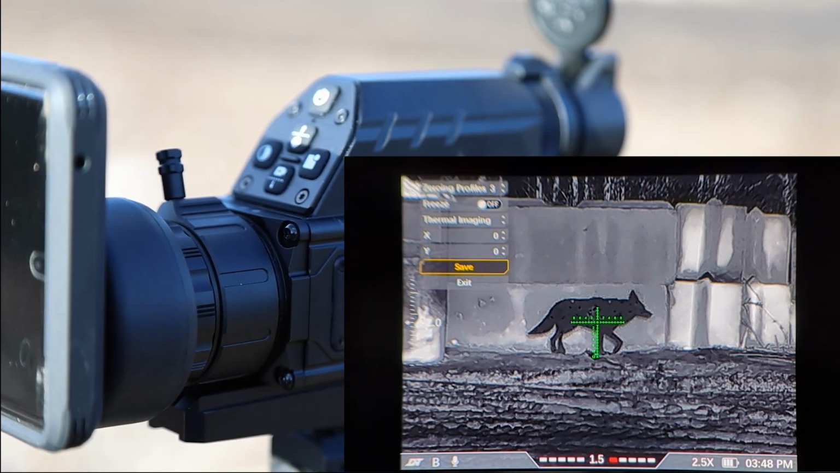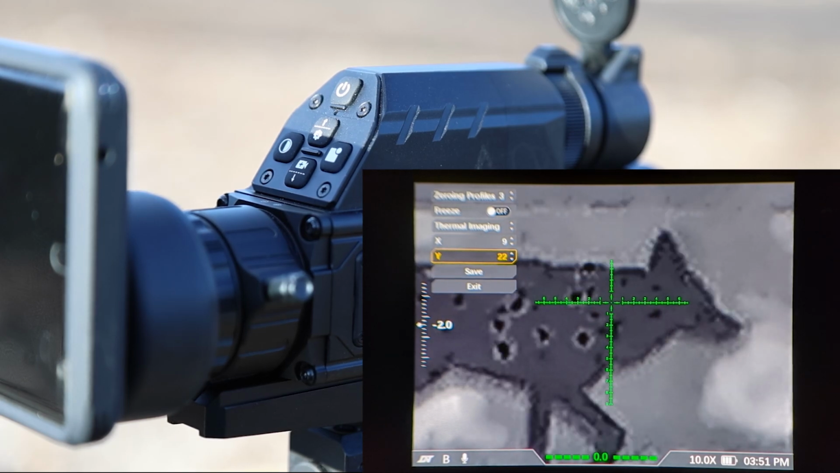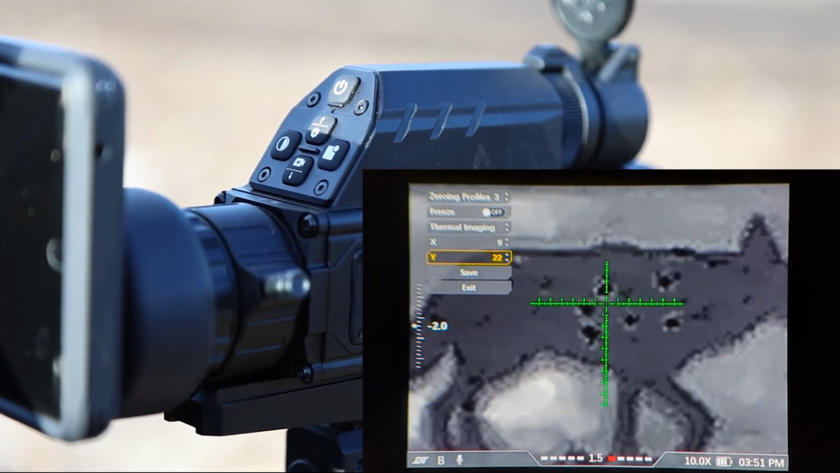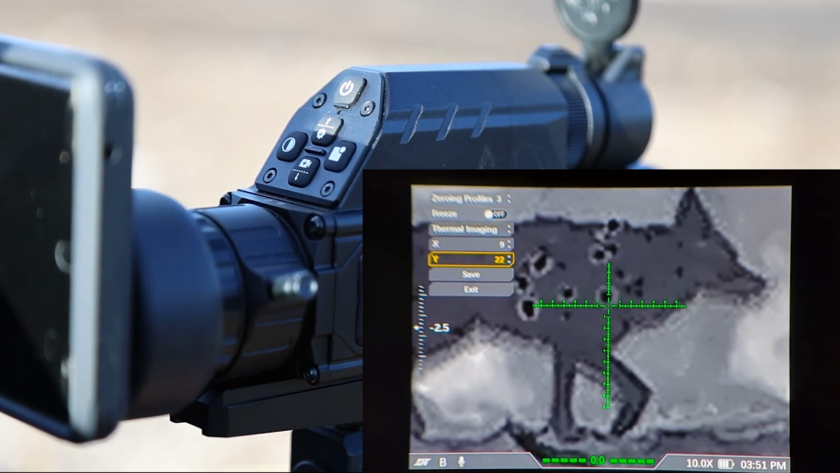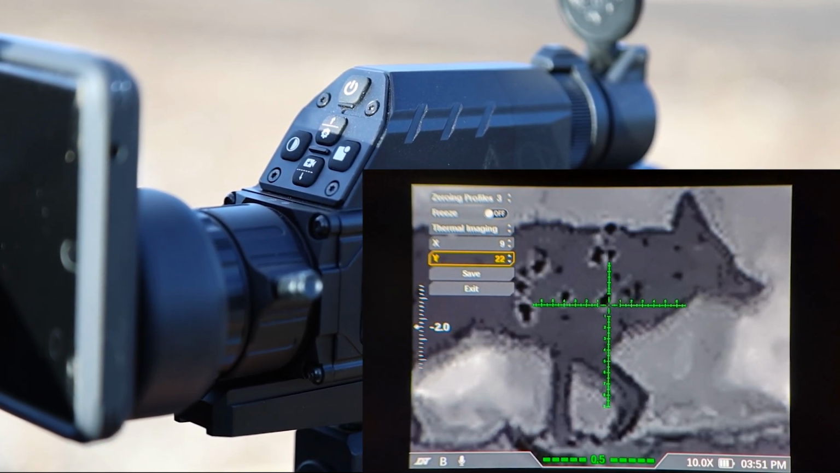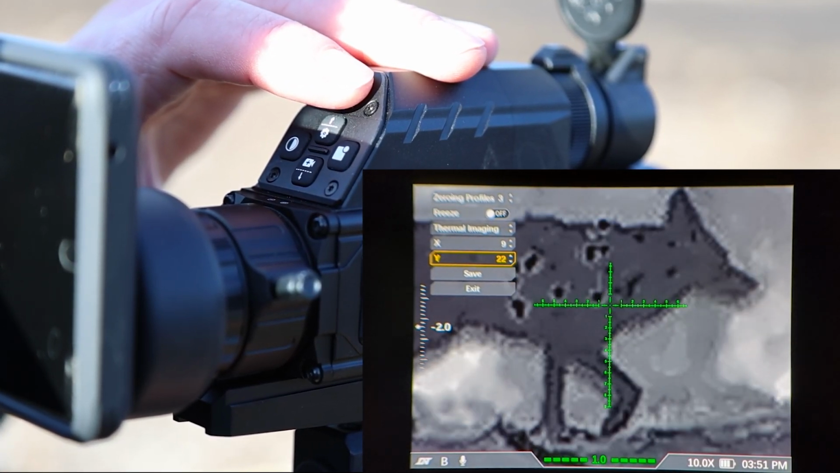If you don't need to zero your thermal, then you can keep on going if you've already zeroed it. So once we get our IR and day-night camera zeroed, we're going to now zero our thermal. So let's take a shot here and see where it lands. Cool, we're hitting about 6-7 inches high. Let's pause this. Hit that freeze button, the power button.